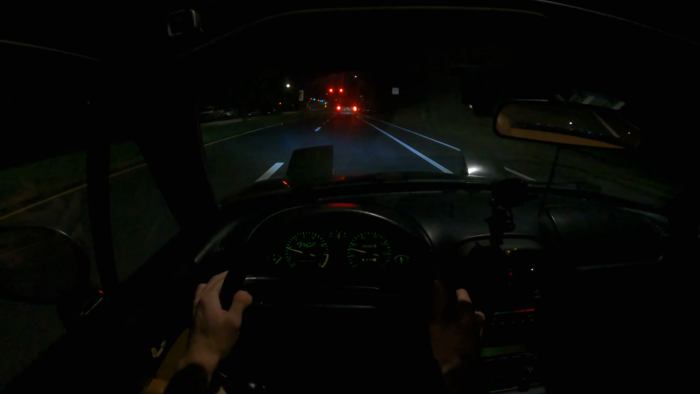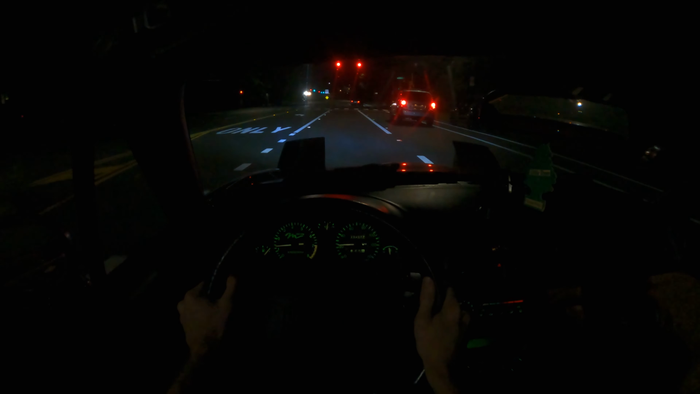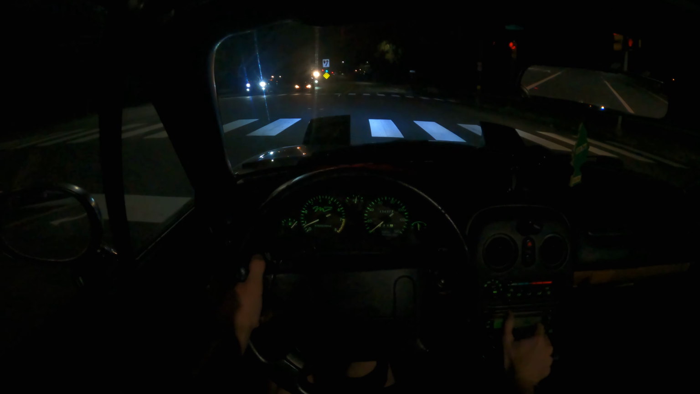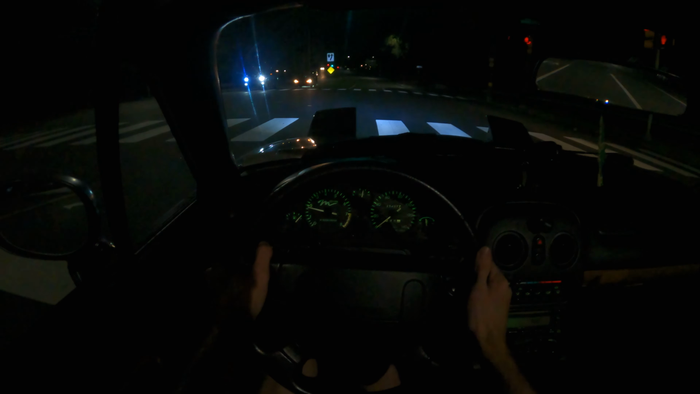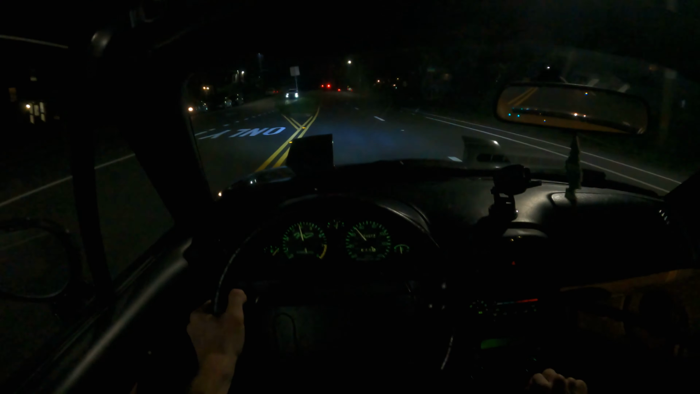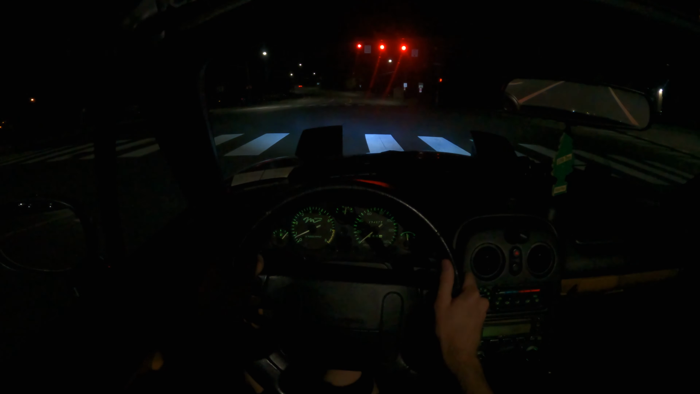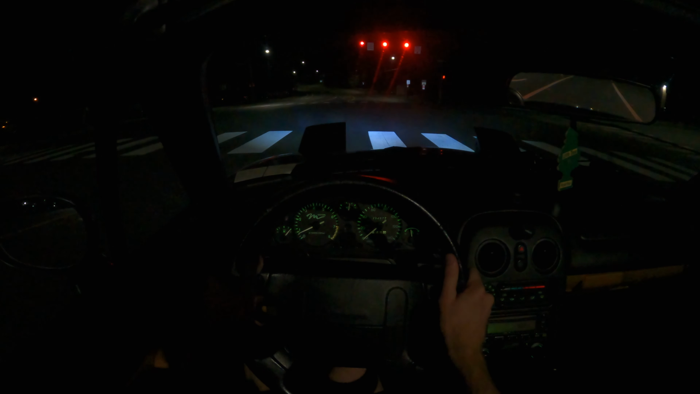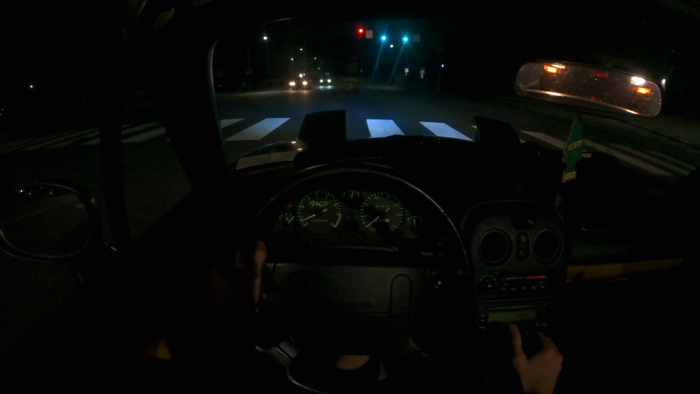There's somebody's car alarm. We'll do a little pull right here, by the way. I don't want this to be too boring of a POV drive. Nice little curve coming up. I'll do another pull once this light turns green, and then we can chill out again from there.